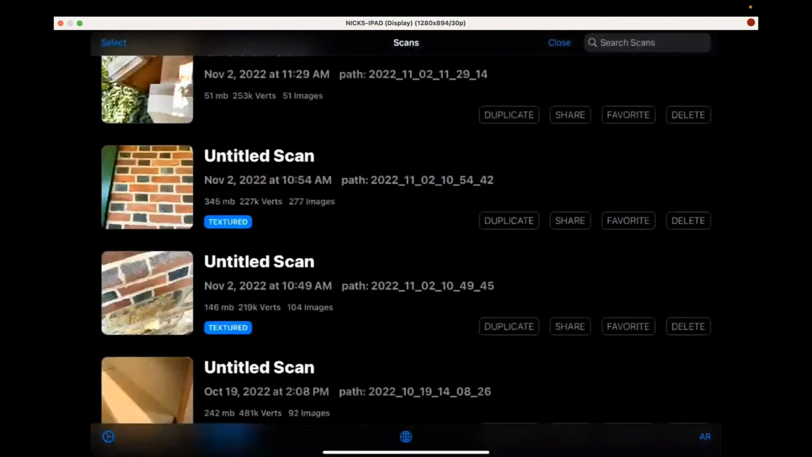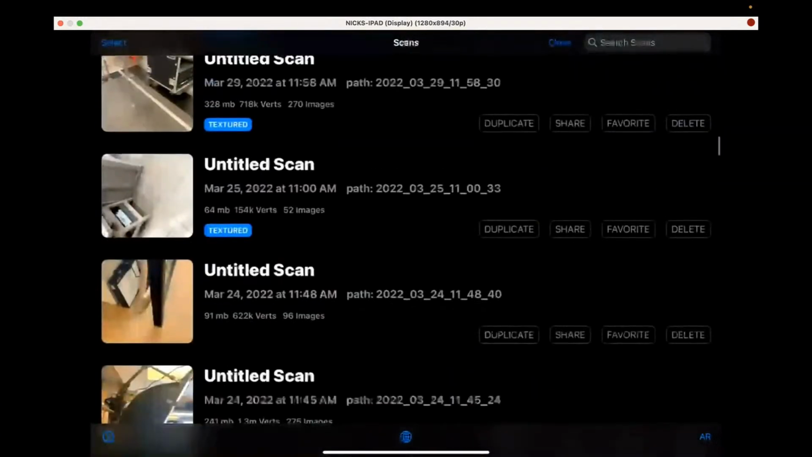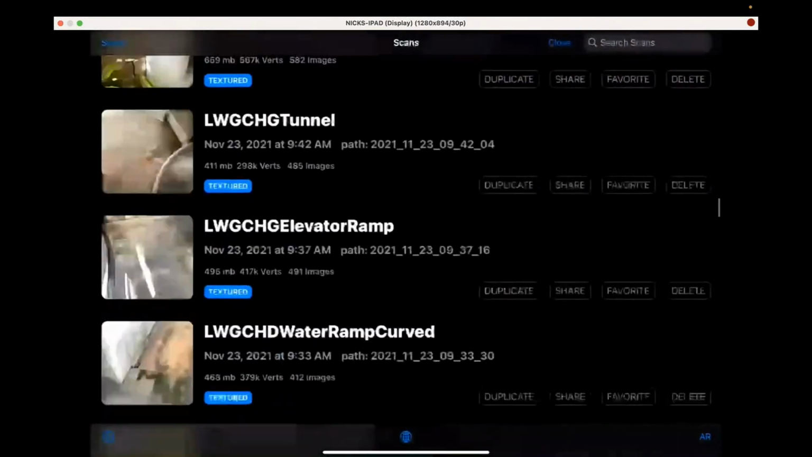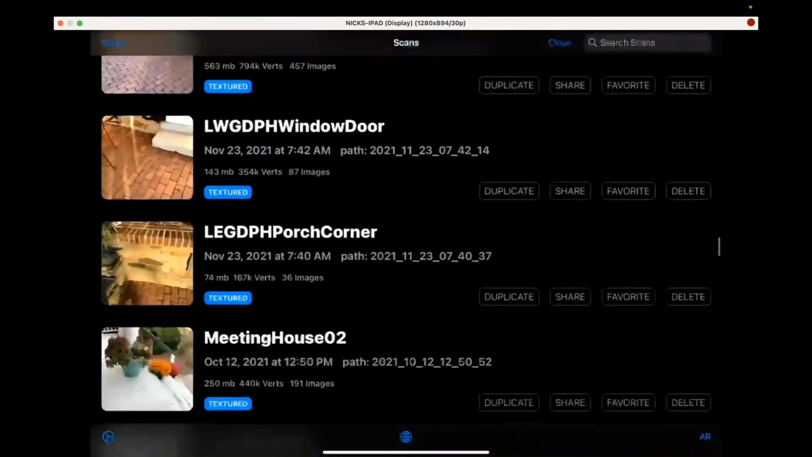So I also have, in the documentary we're creating, we're not even really using the interior of the house, but while we were there, we scanned the interior as well.